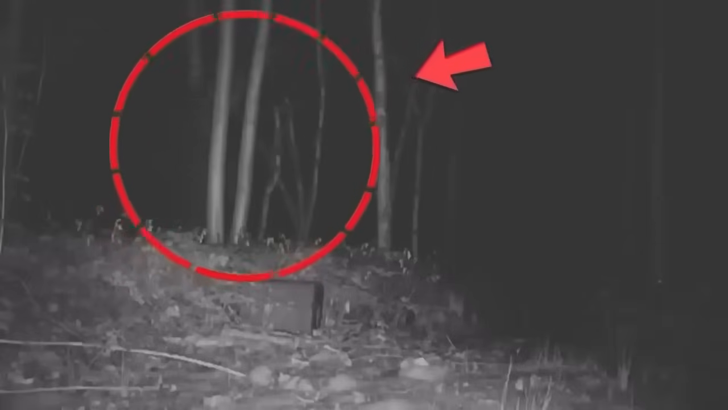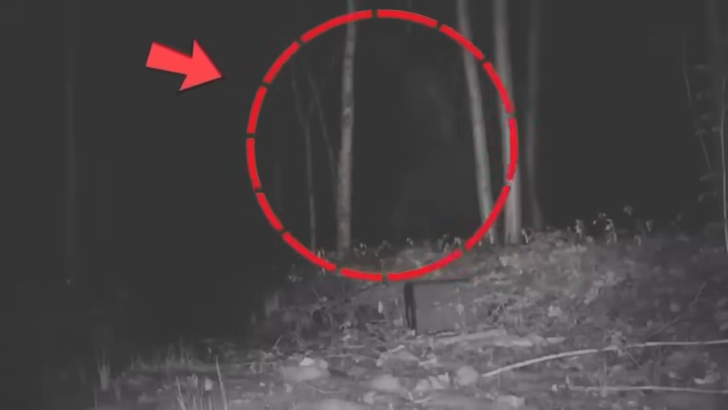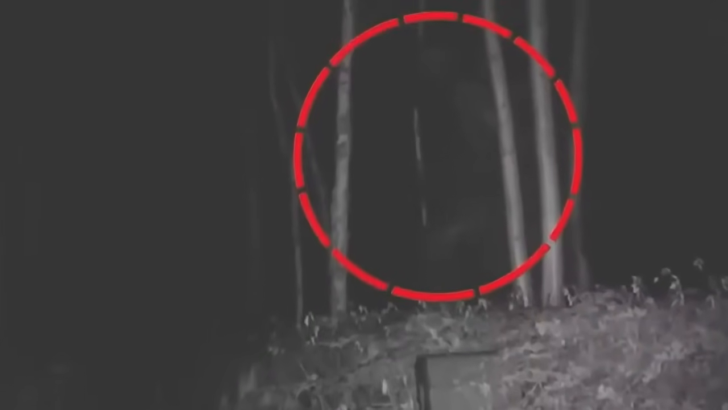For Bigfoot enthusiasts, the hairy creature wandering through the woods could only be the legendary Bigfoot. However, others speculated that it might be a massive ape or something equally enigmatic. As the owner continues to puzzle over this mysterious figure, people are left to wonder and speculate about the truth behind this captivating trail camera encounter.